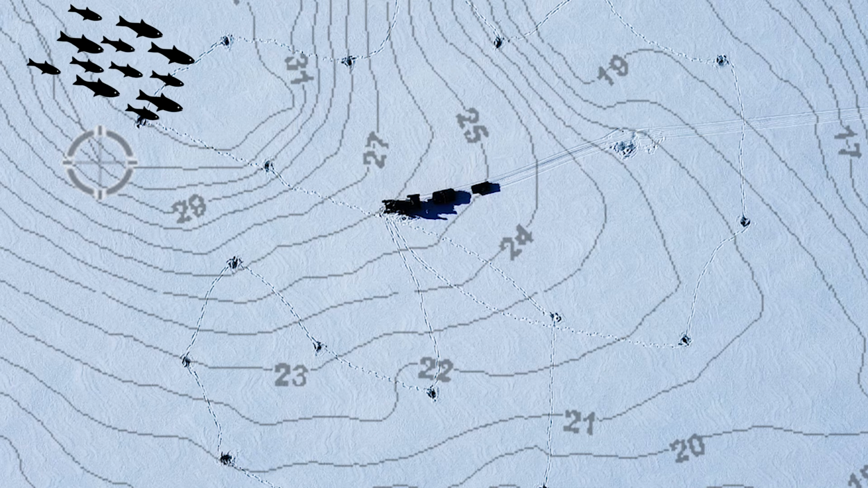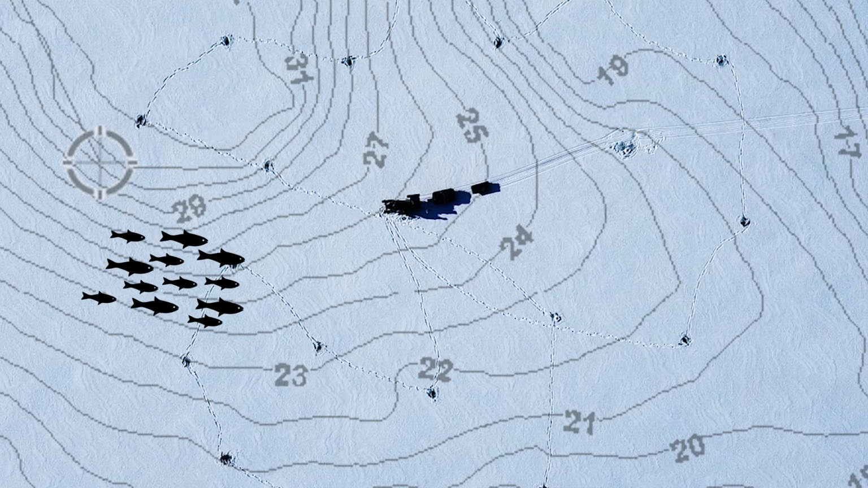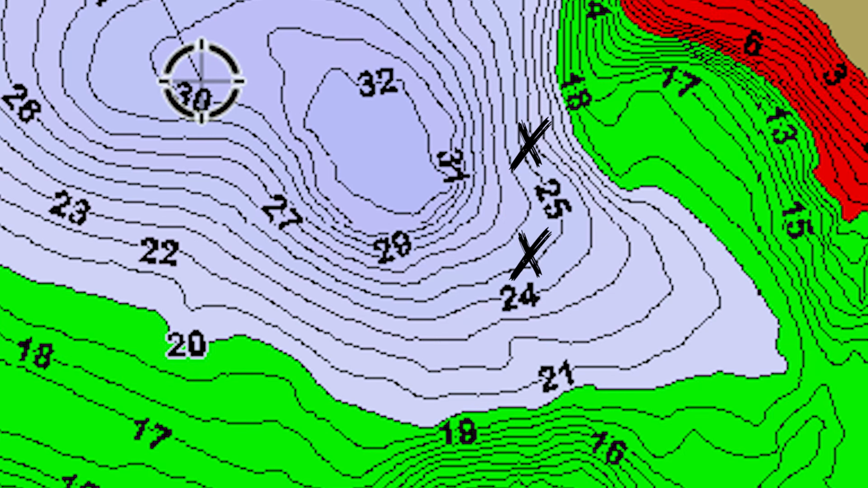Sometimes you'll see them out over the middle, but what I tend to find, especially early in the year like this, is these fish are definitely a little bit closer to the edges. So I started working around this edge, and now I've drilled out this hole. Shallower holes are maybe 26 feet. These deeper holes are closer to that 28, 29, maybe 30 feet. We've kind of drilled out that edge as these schools are moving around. They're staying in that 15 to 20 feet down and kind of moving.